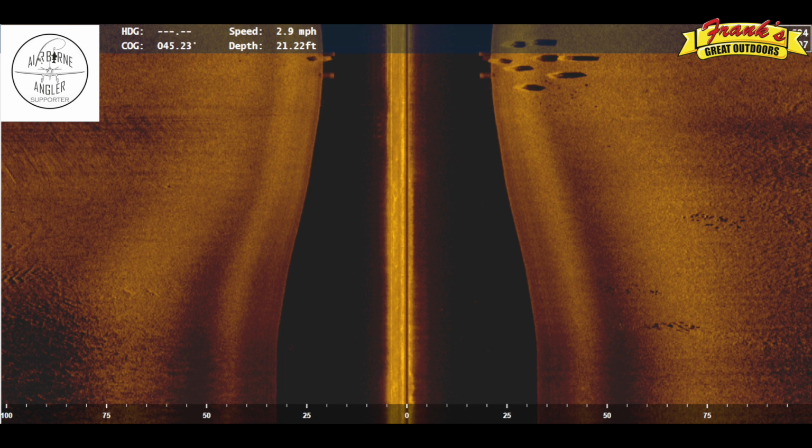So finally we come to side imaging, and this is where you can really realize some advantages. So here I get a top-down view of the whole area. I can tell what's to the right, what's to the left. I can tell which corner the fish are hanging on, and also I can look out 100 feet in each direction and see even schools of fish that I wouldn't have normally seen on any of those other 2 screens.